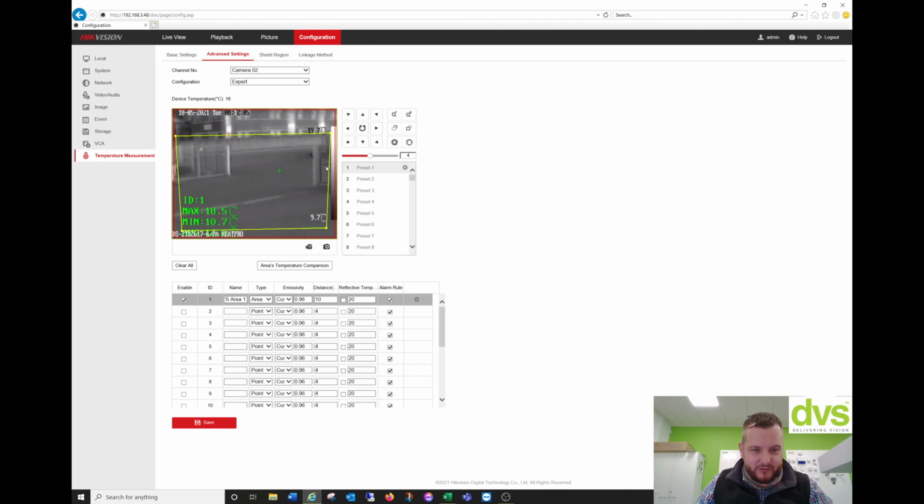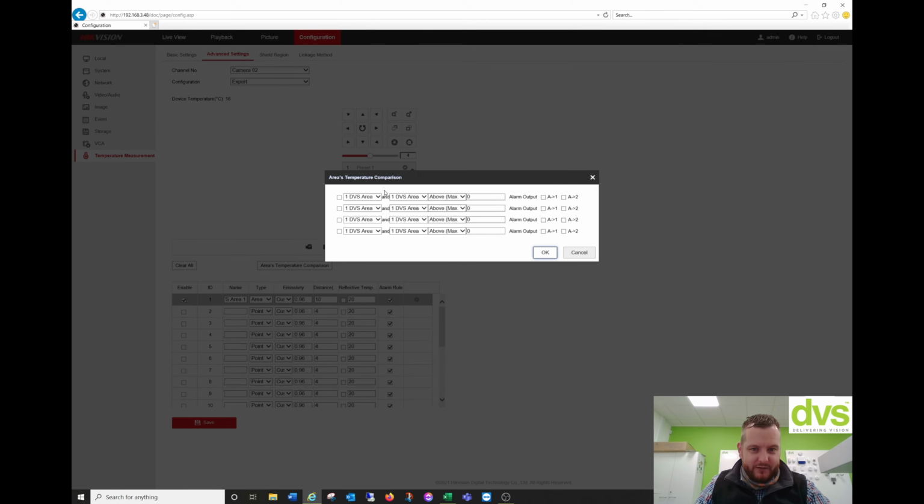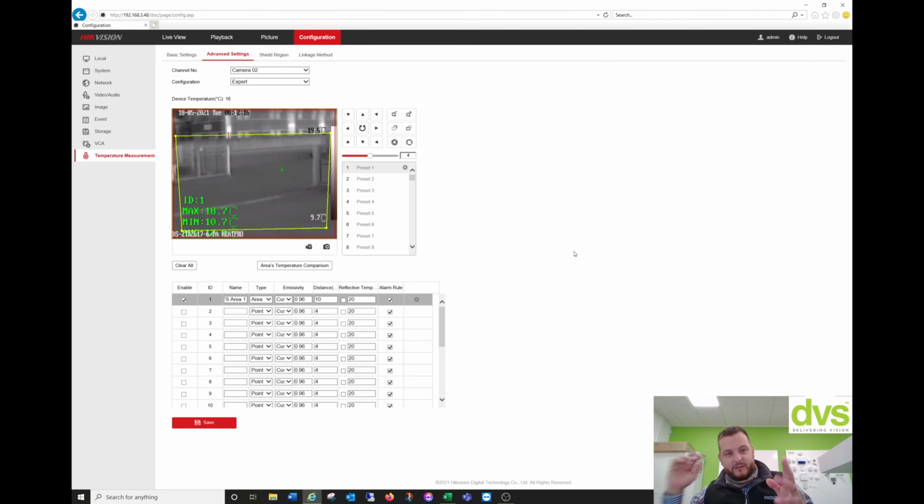It's very simple to do for temperature measurement. And you can do area temperature comparison. You can actually draw two areas, do the area temperature comparison to compare the two areas, and then set an alarm when the temperature difference is different. If you're going to start getting into that realm, you're probably going to want to look at the T model, which is the accurate temperature. Because of the ±8 degrees accuracy, that may or may not cause an issue. The functionality is there, but you may want to look at what that looks like from an accuracy point of view. And the device temperature is currently 16 degrees.